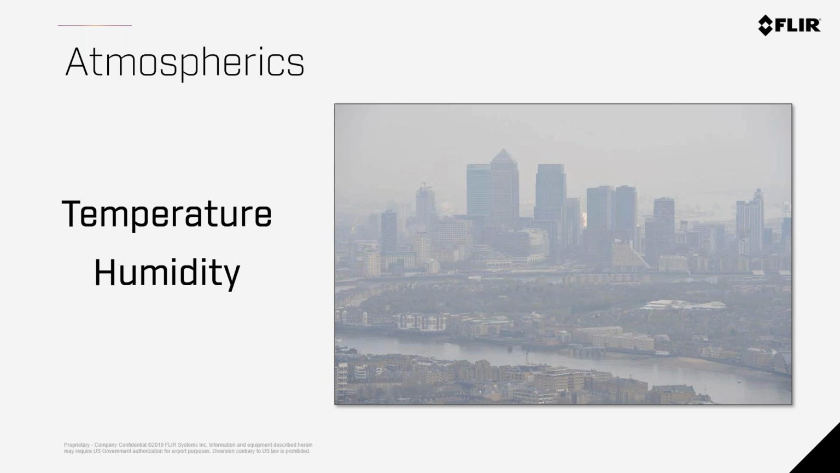This is just like with invisible light or with your eyes: if you're in a very humid or polluted environment, it's harder to see, and the image is less clear. Thermal imaging cameras can adjust for the impact of humidity and other things in the atmosphere and give you a more accurate reading. So you do need to put those inputs into the camera to get accuracy.